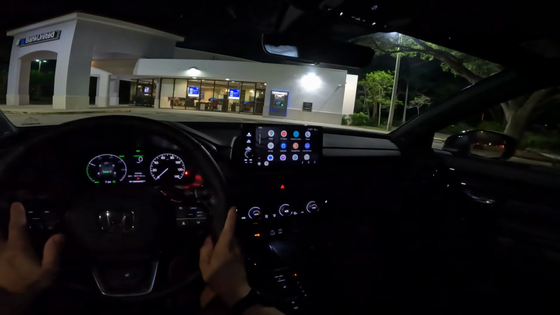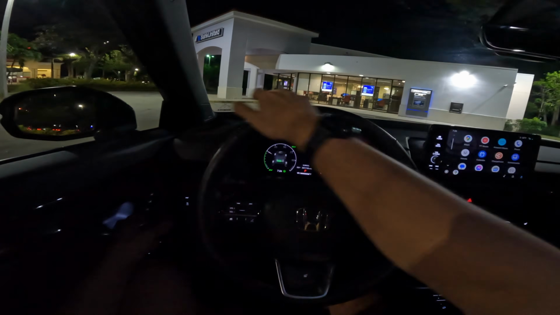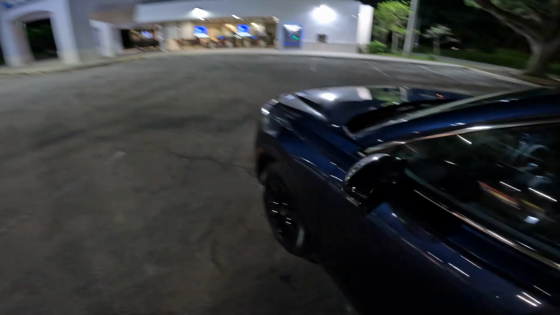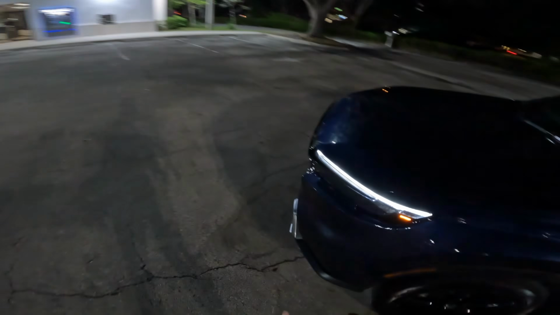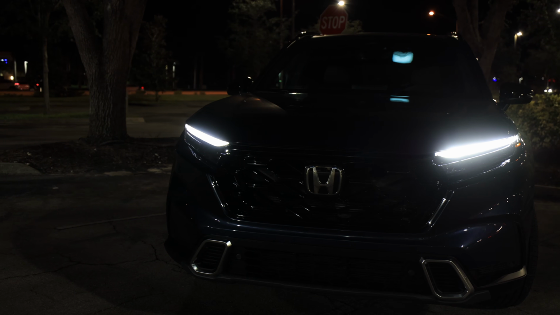We're in the 2023 Honda CR-V Hybrid at nighttime. We'll dissect the interior in a little bit, but let's check out what's going on the outside. We have the parking lights on right now. Nighttime lights are off, and these LED daytime running lights are super bright. They're really hard to look at.